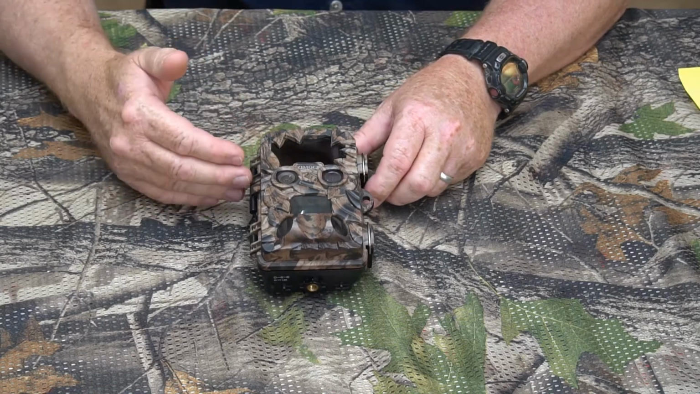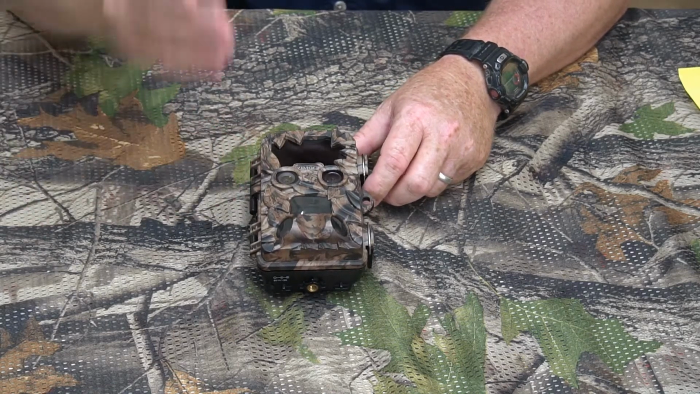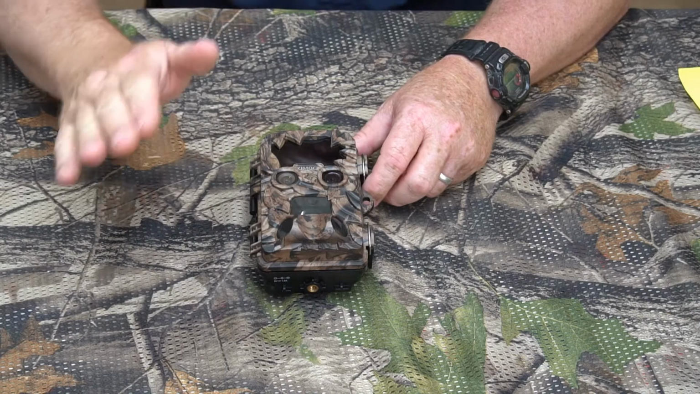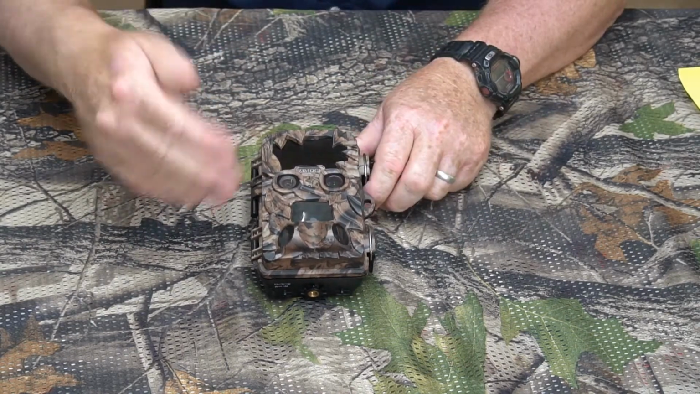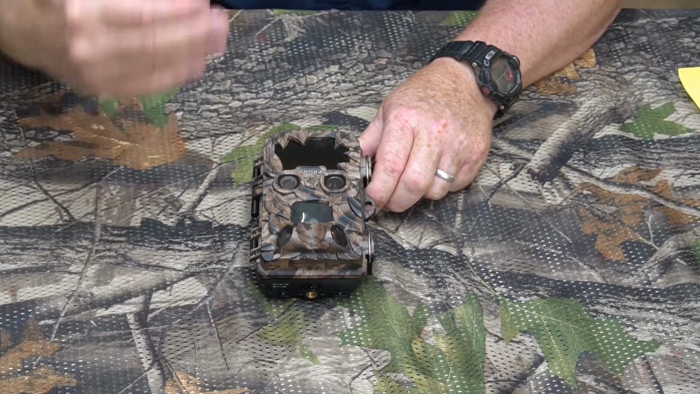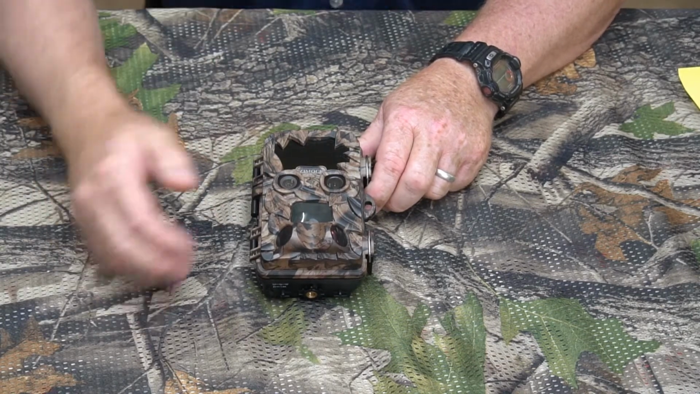Okay, the shutter speeds. Shutter speeds were amazing. Like you already saw, the birds caught in midair, mid-flight. I caught hundreds of pictures of birds in mid-flight, and they were clear. So the shutter speed, daytime, very fast, very good.